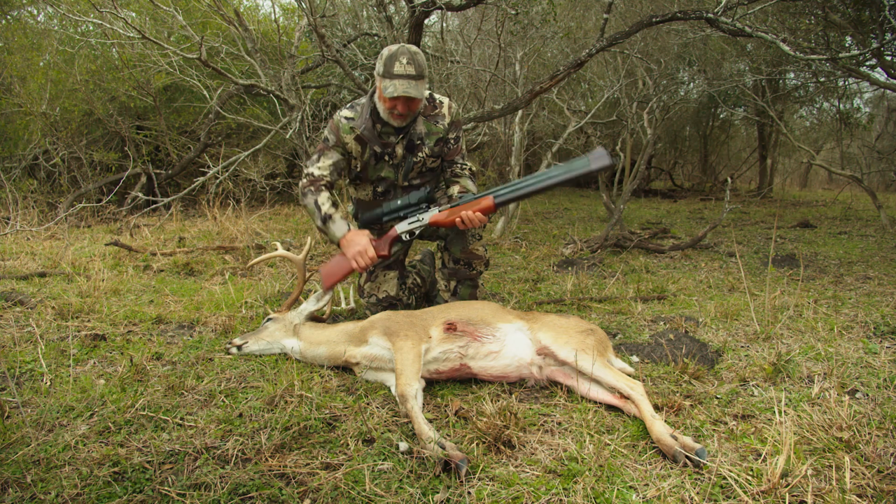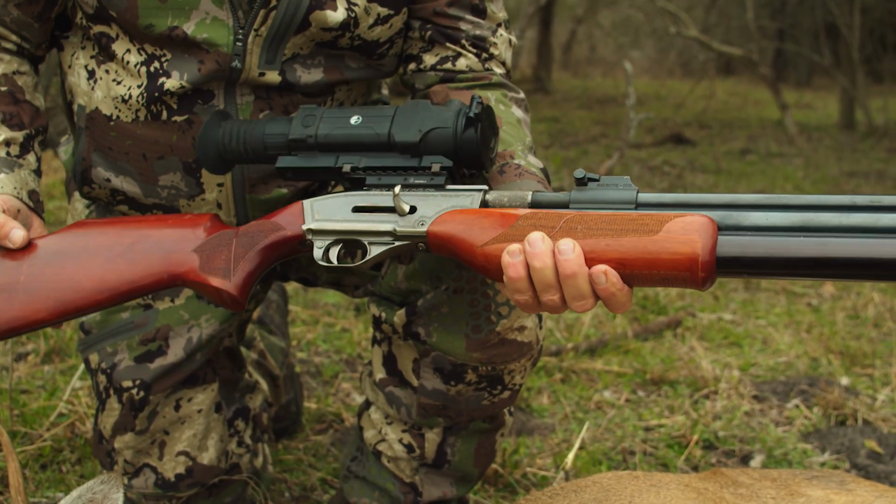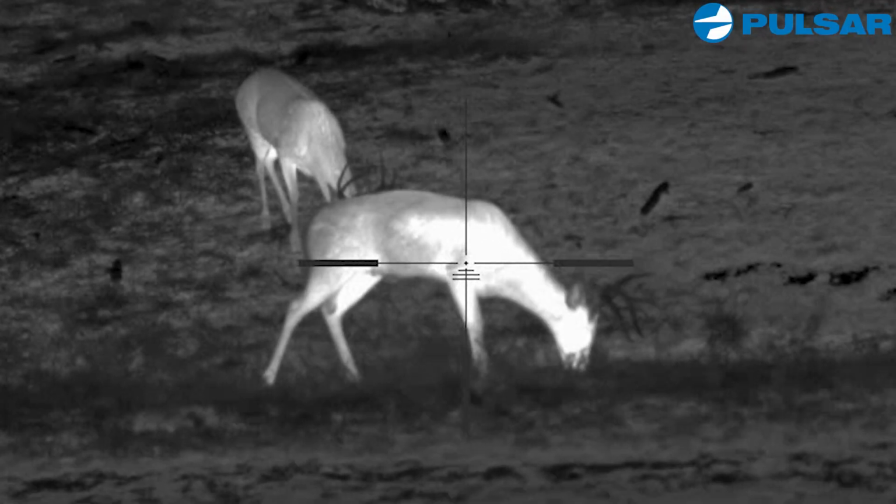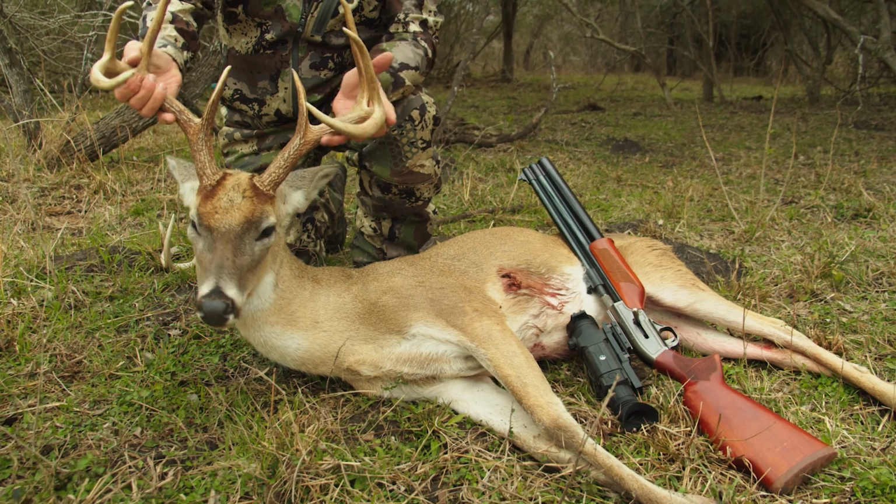All right, so the Dragon Claw does it again. This is a 50 caliber big bore air rifle, folks. And of course I got it topped off with the Pulsar. We can play that footage back and you can actually see pieces and blood come out of this animal. So this is what he looks like up close and personal, okay?